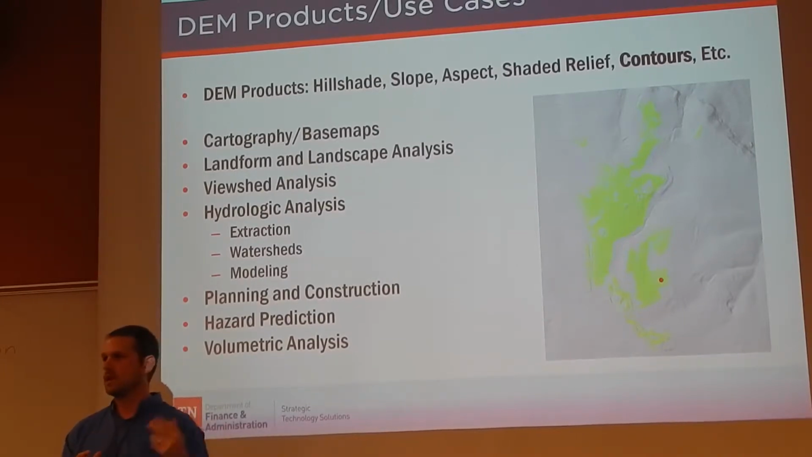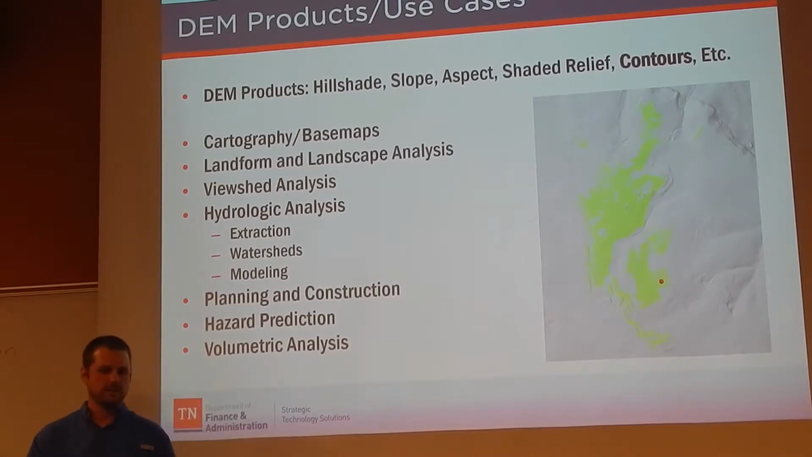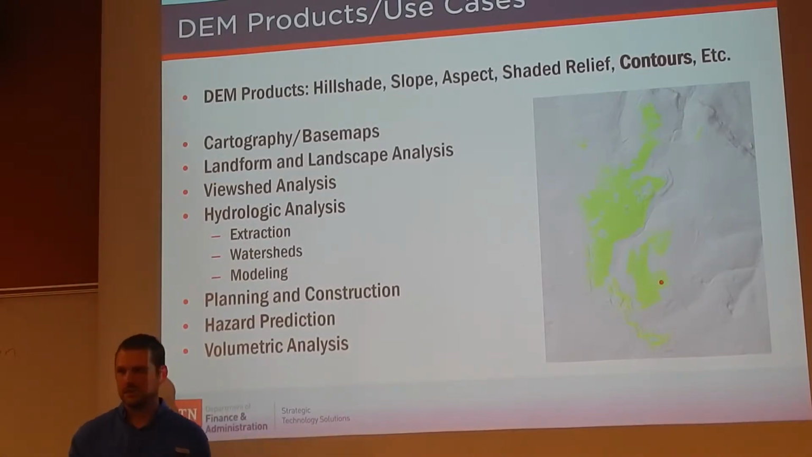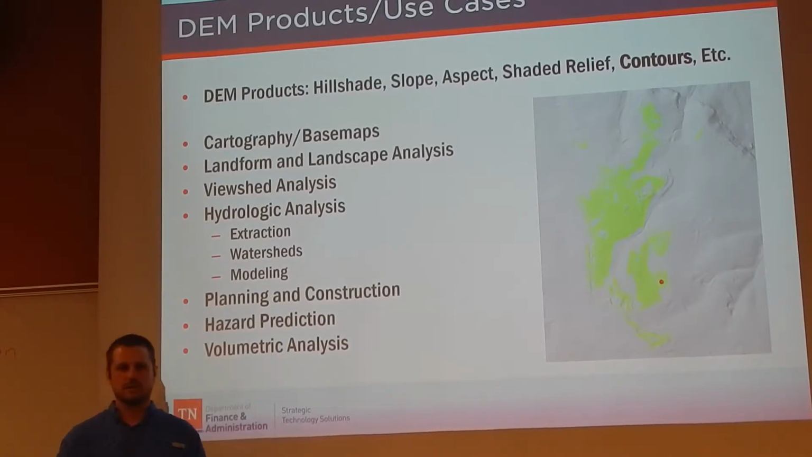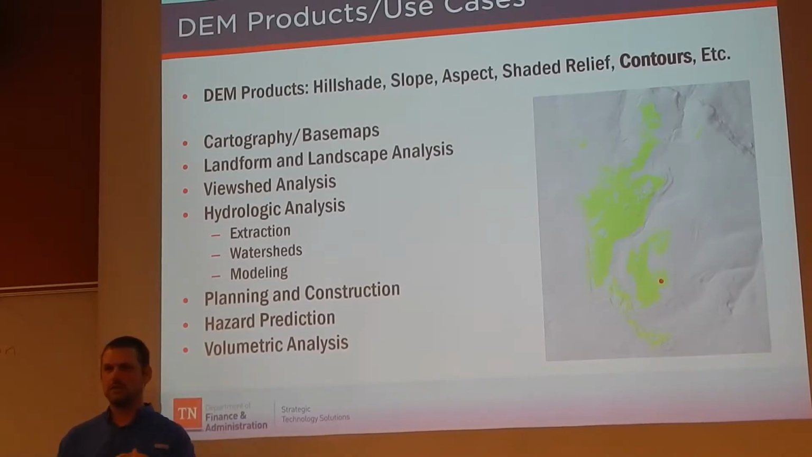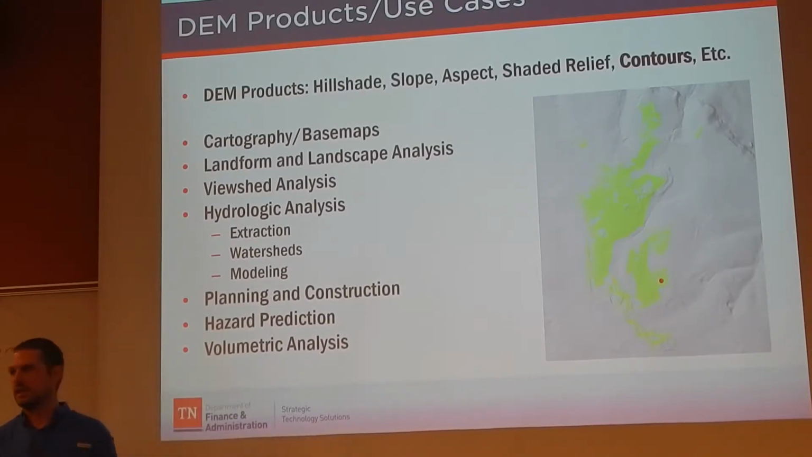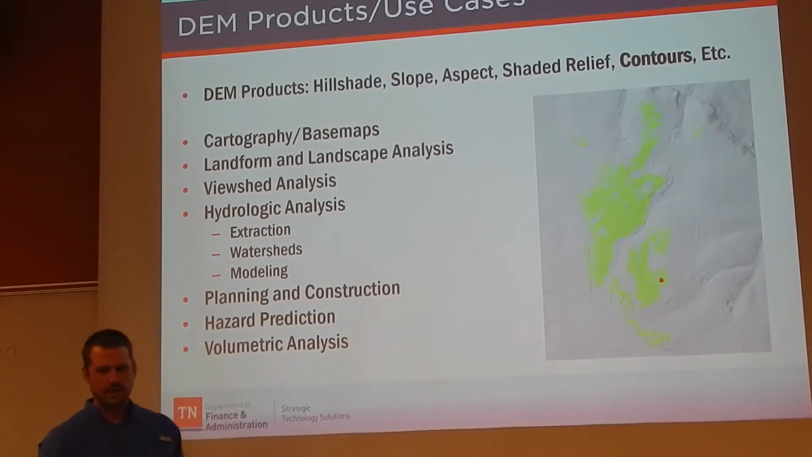Again, I mentioned hydraulic analysis. You can do extraction, watershed analysis, and modeling. Planning and construction has been one of the very popular uses; we get lots of data requests. This has been very popular with planning and construction, especially with the ability to generate 2-foot contours. Hazard prediction and then volumetric analysis.